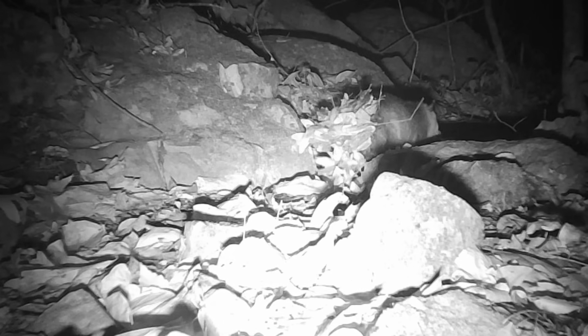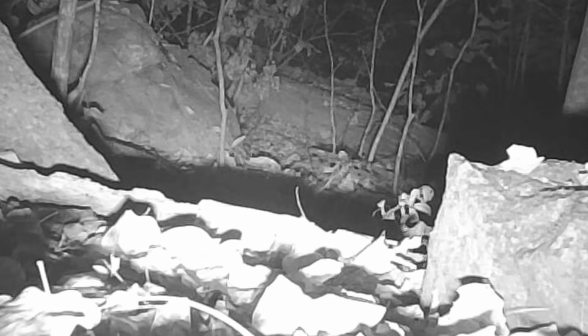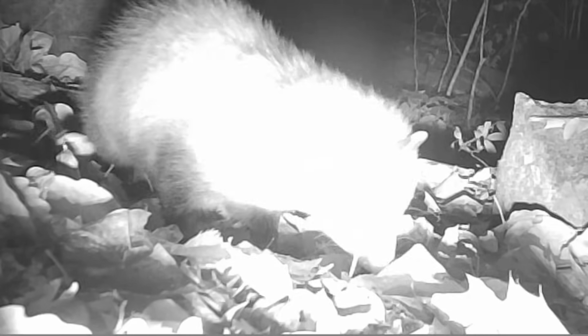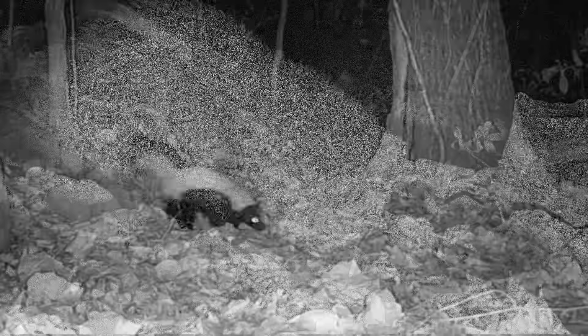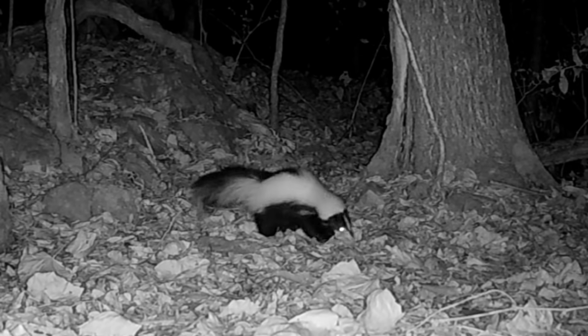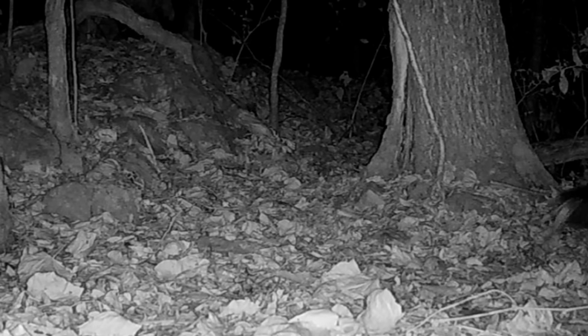Old Willie's bringing home the leaves. That's a bad sign. And at the log, that looks like old Stripe moving across. Old Willie's still digging around for them bugs under them leaves. That looks like old Flash there, Stripe. I think that's Stripe.